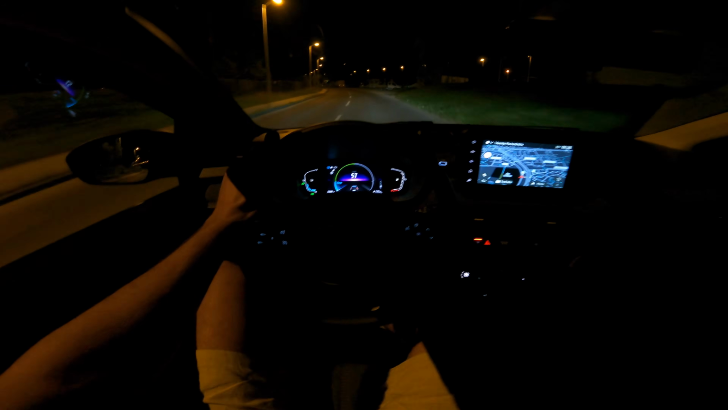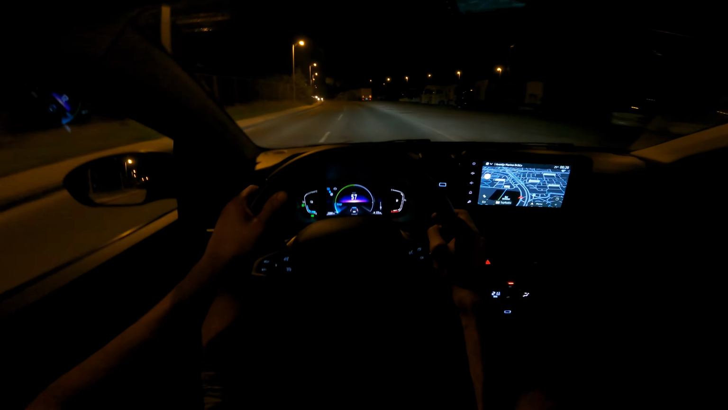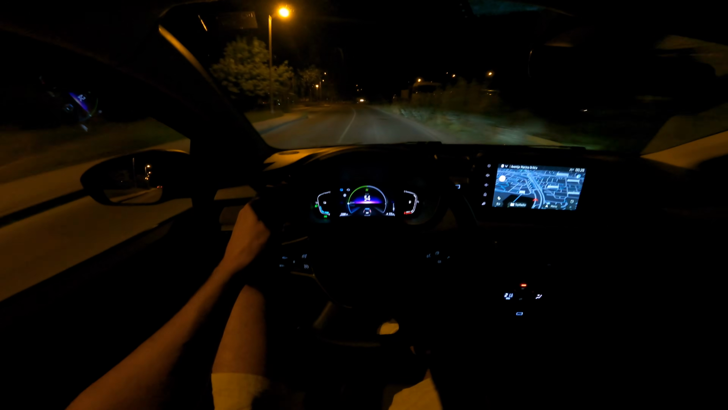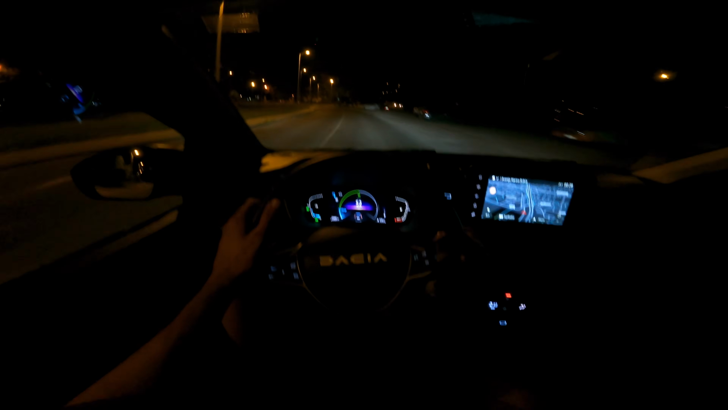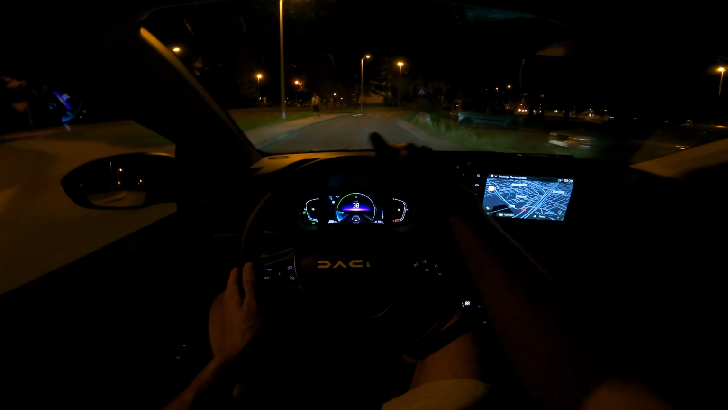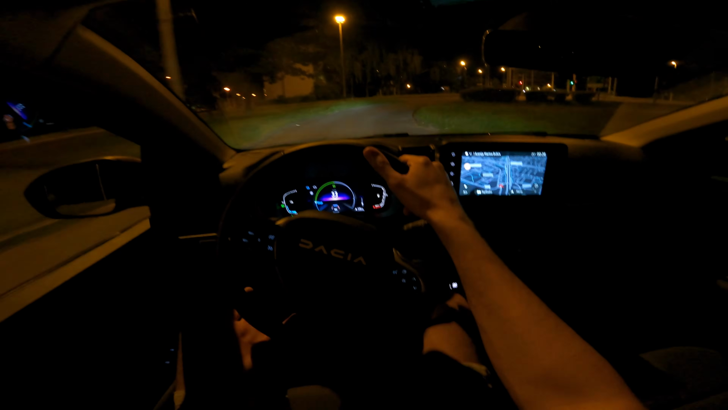and it's pretty fast. 140 horsepower. This car without problem speeds up to 150, drives at 150, 160. So I gotta say I'm impressed, but it's a bit noisy. Soundproofing is really not that great. It's a budget brand, and it's a budget car. Although with this hybrid setup, it's a bit more expensive.